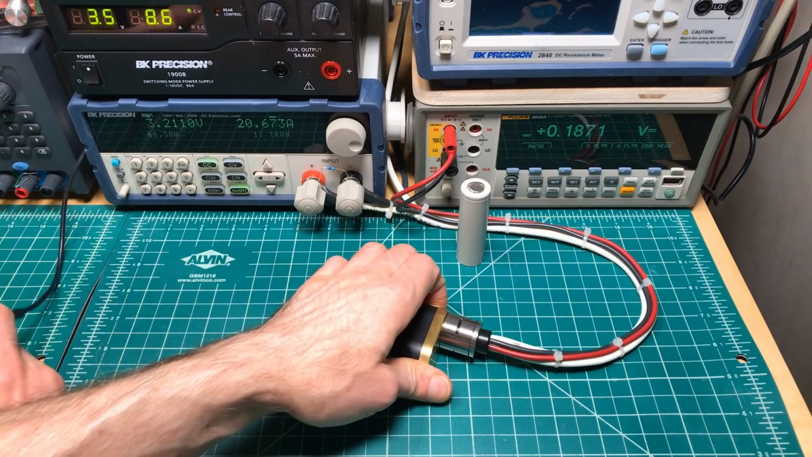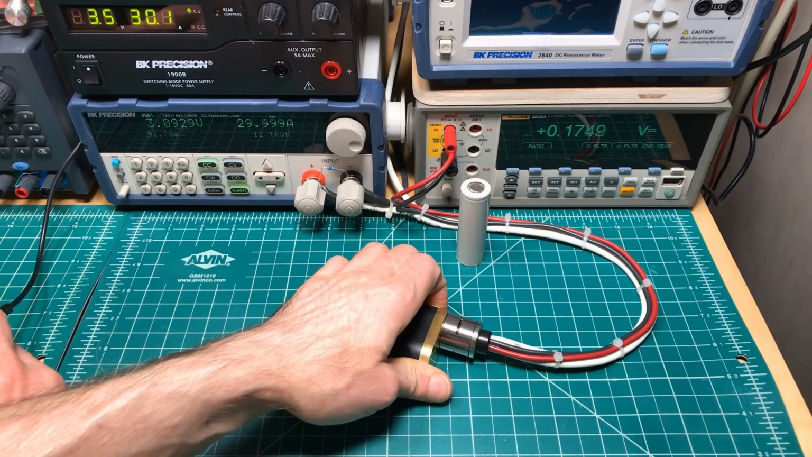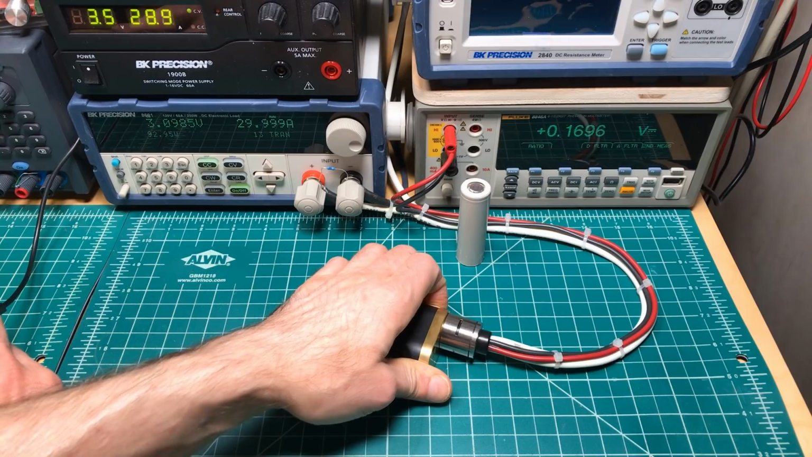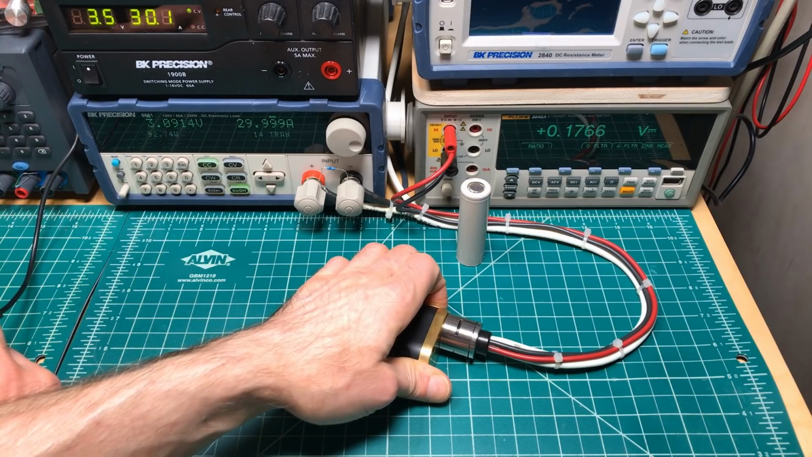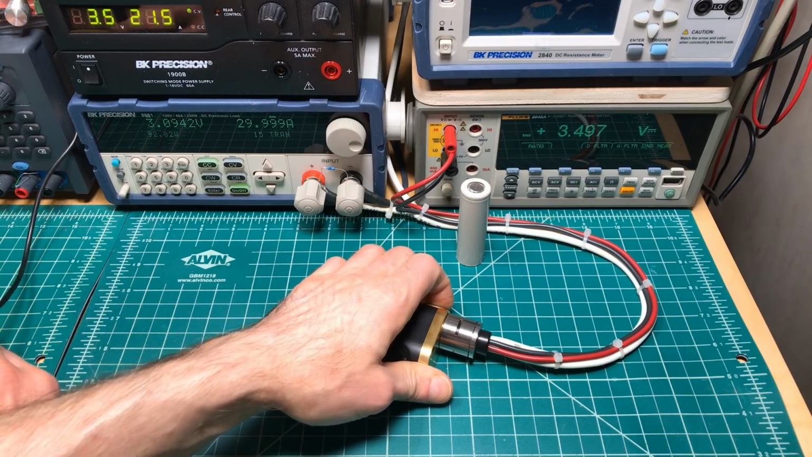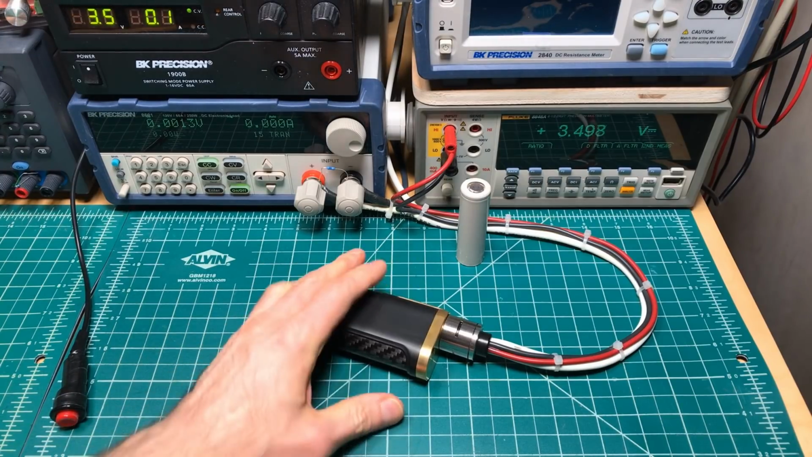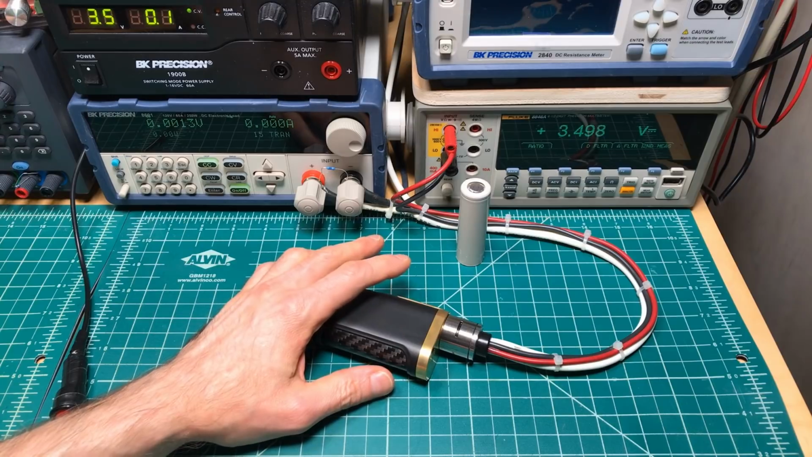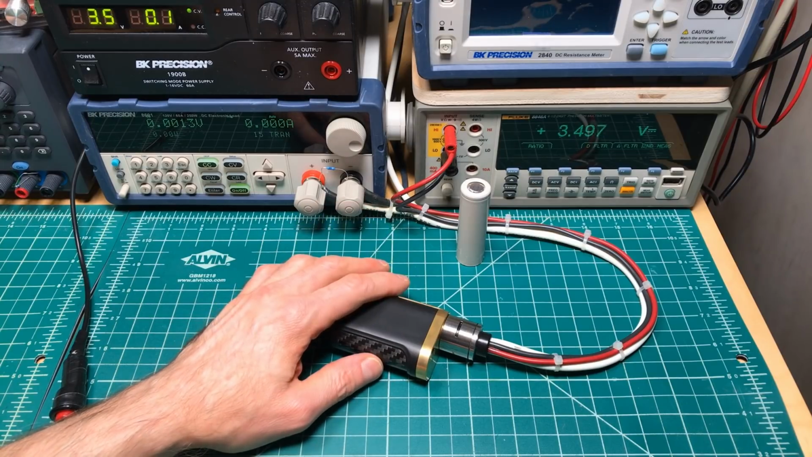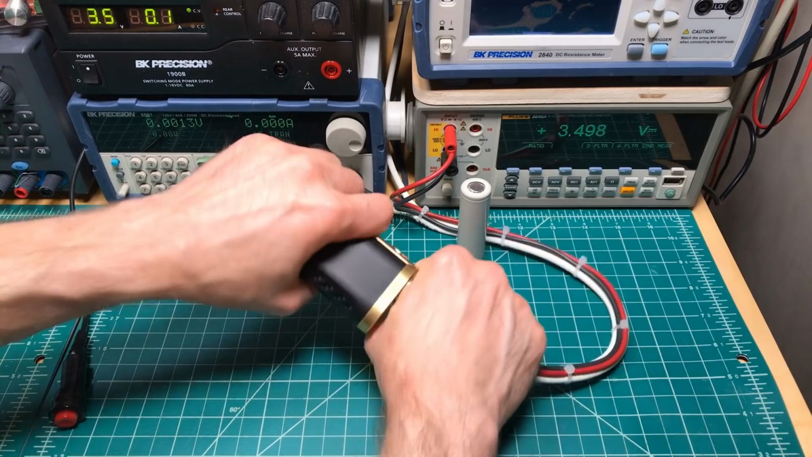So I try to do this as consistently as I can, and that seems to be about a 0.18, but we'll try a few more here. 0.175, 0.169, 0.18, 0.171. I'm going to call it 0.175, and we'll check that after the arcing test to see if the 200 presses take down any high points or anything like that. So we got a 0.175 versus the 0.158, which is essentially no difference at all compared to the Signature Tips SQ mod.